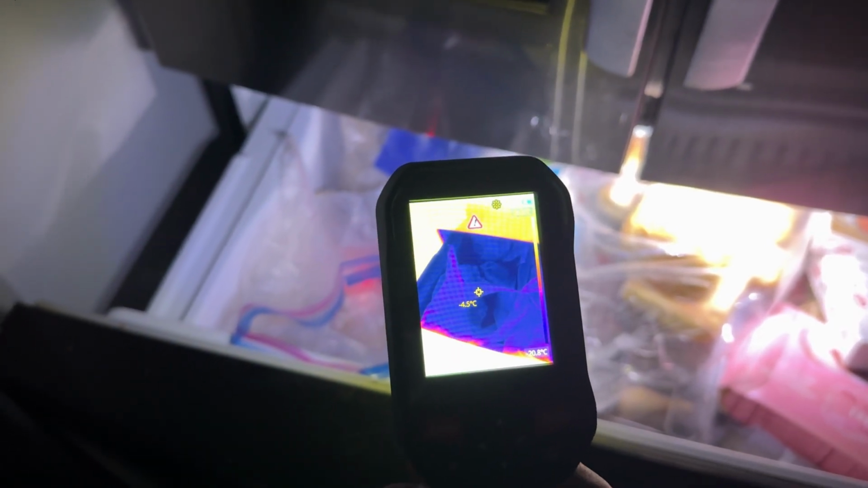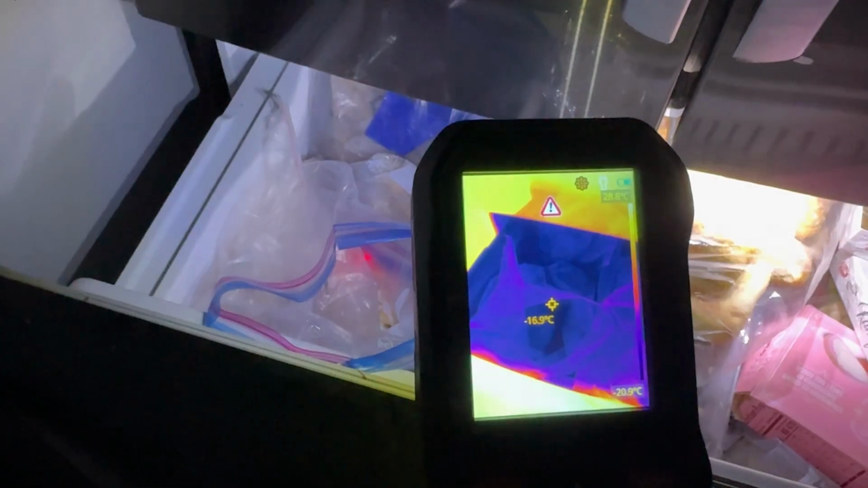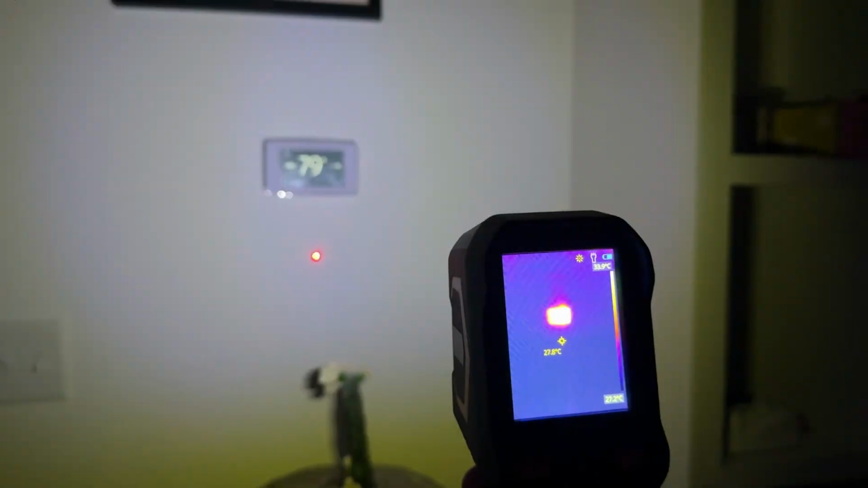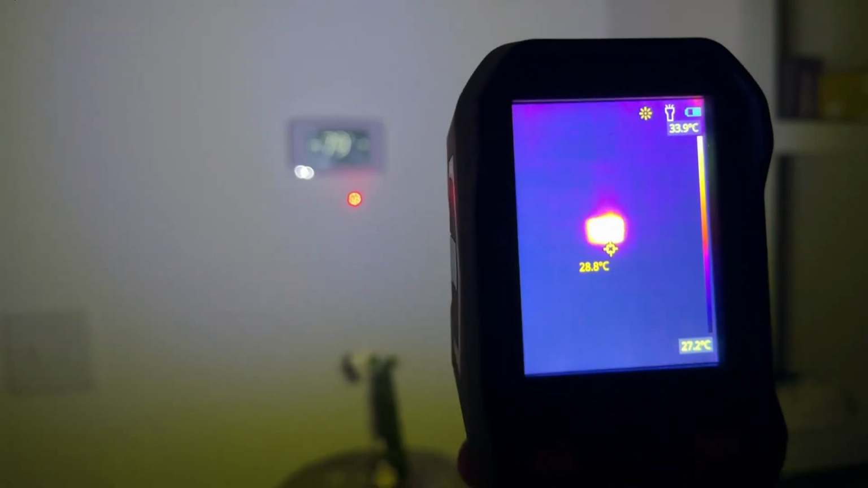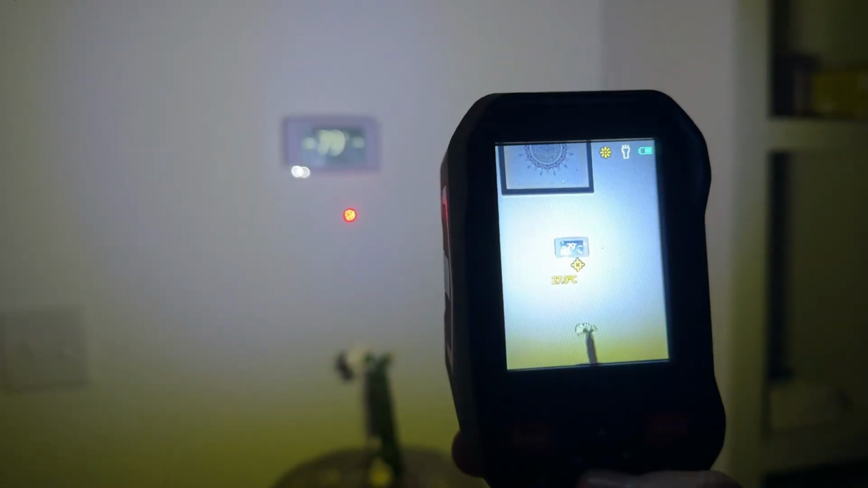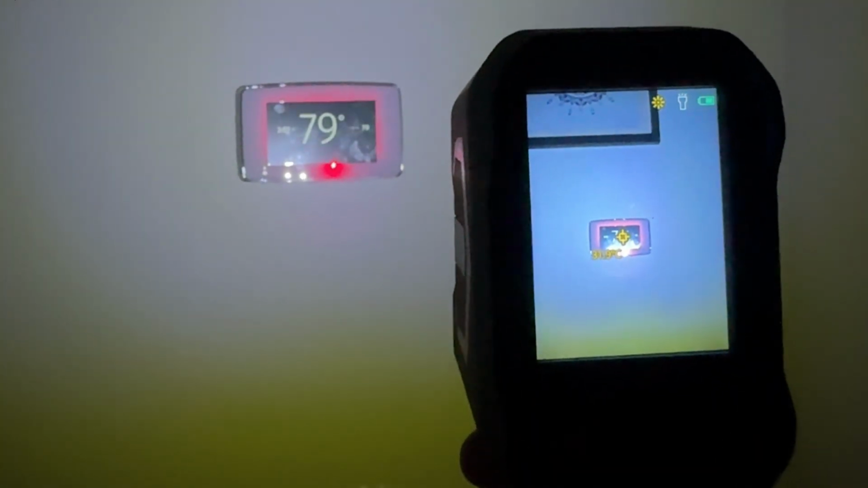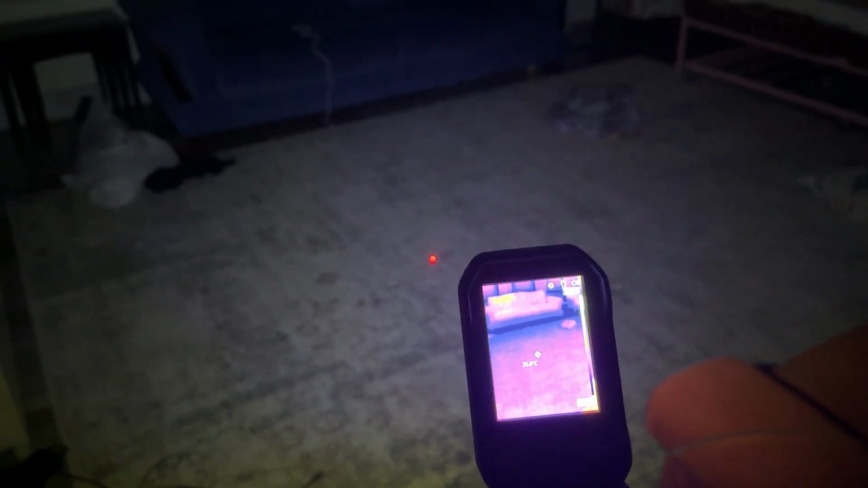How about the lowest? So it is giving an alarm, as you can see right there. Now this is thermal imaging, but I can change it to regular image. You see, right now I can even see what's the temperature. It's about 32. Everyone knows from science, warm air rises, cold air sinks.